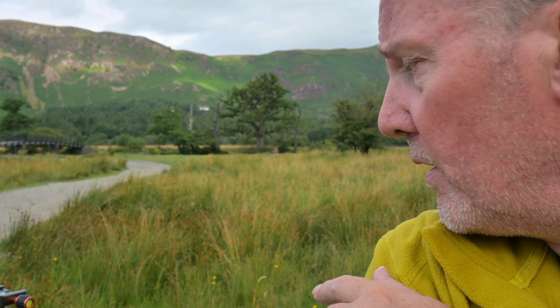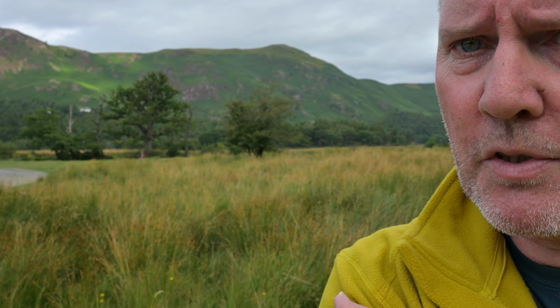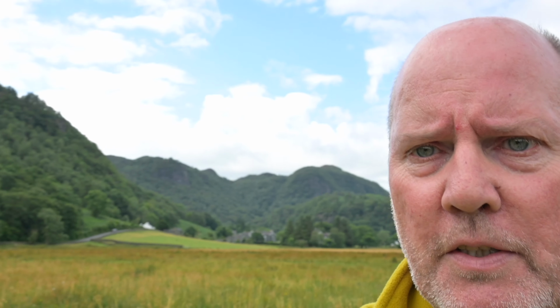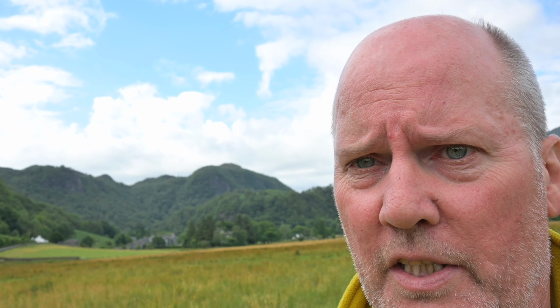I've moved further forward a little bit, and I've got a bridge here which I like, and there's a clump of trees to the left of the bridge, and also a couple of trees to the right of the bridge that I like. The sun's gone in again, but I think we're going to have a nice patch of clear cloud. Look, see that patch there? That's heading towards where the sun is at the moment. So I'll get myself set up.